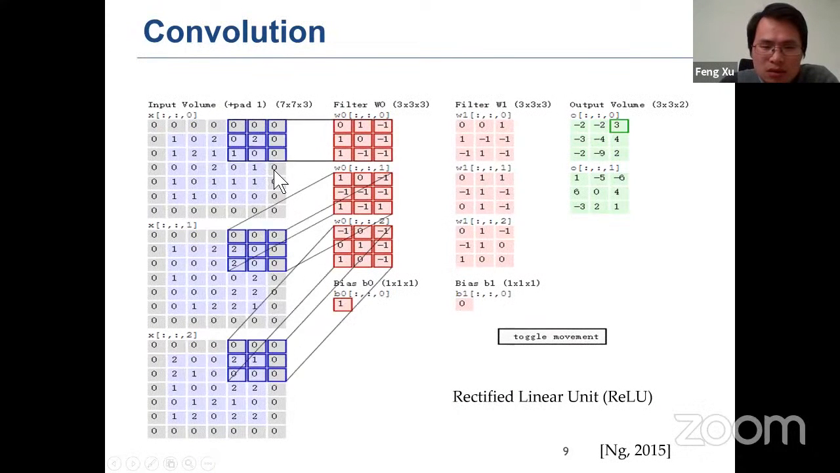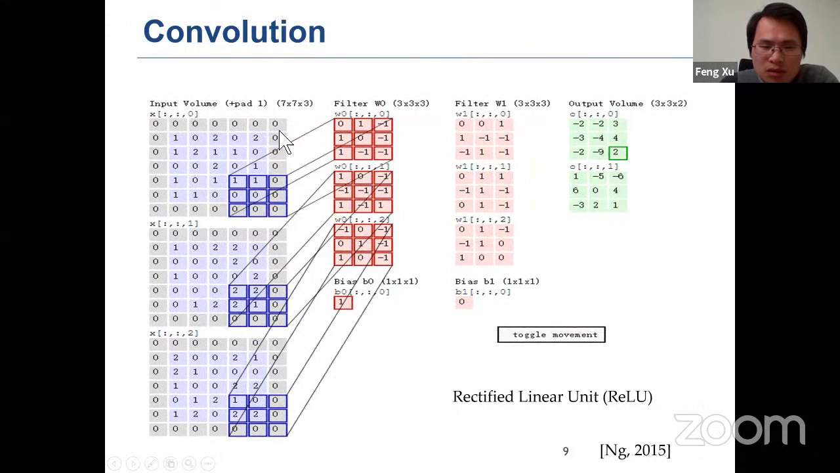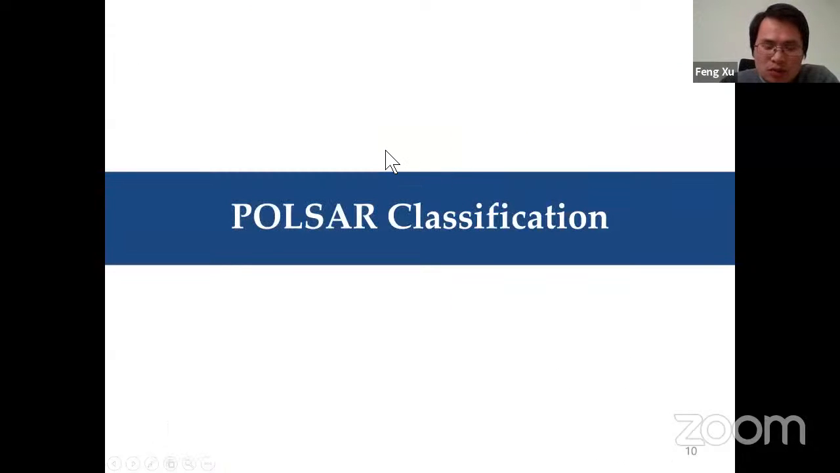So this animation shows how the convolution was computed. Basically, it's quite a simple convolutional operation. This is the basic idea of a convolutional neural network.